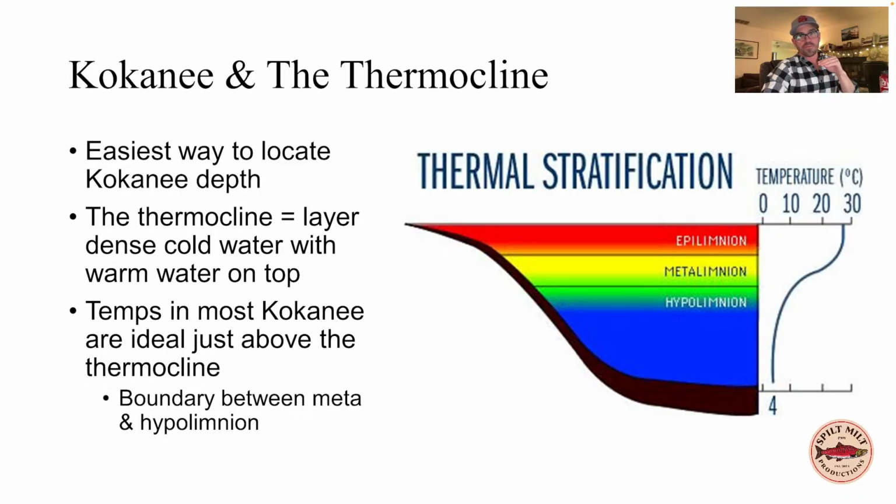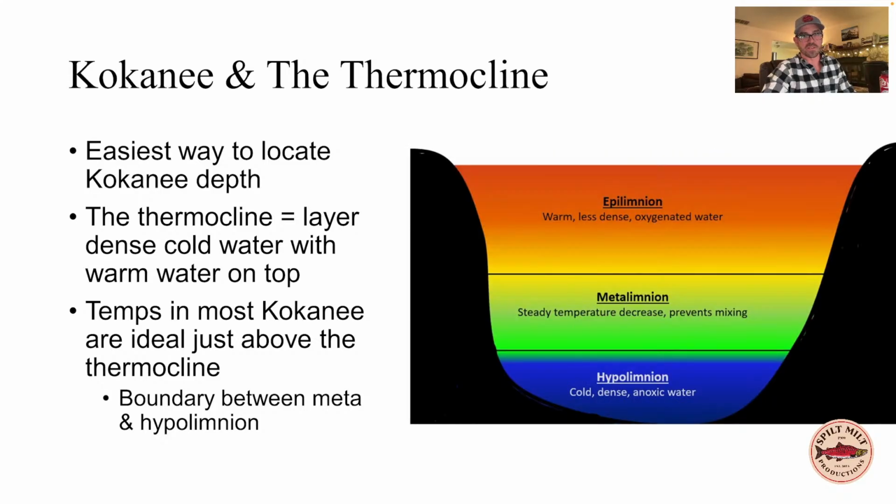And for most cases, Kokanee are going to be hanging out just above this thermocline, which I define as this area between the metalimnion and hypolimnion. Okay, so that's this green to blue transition.